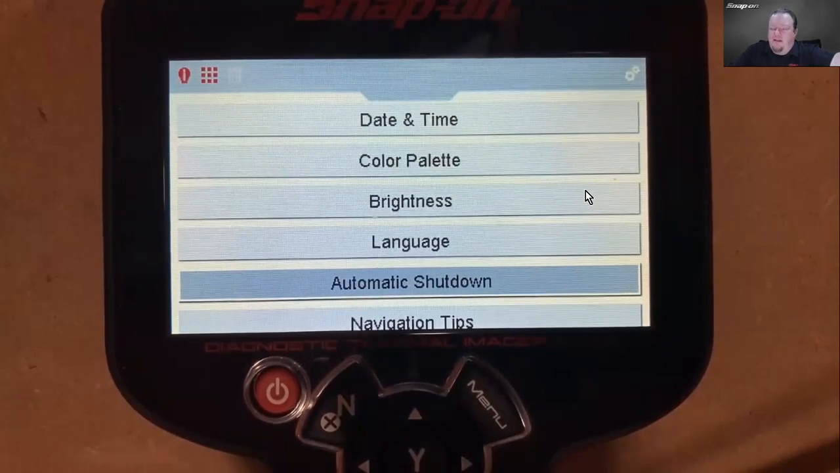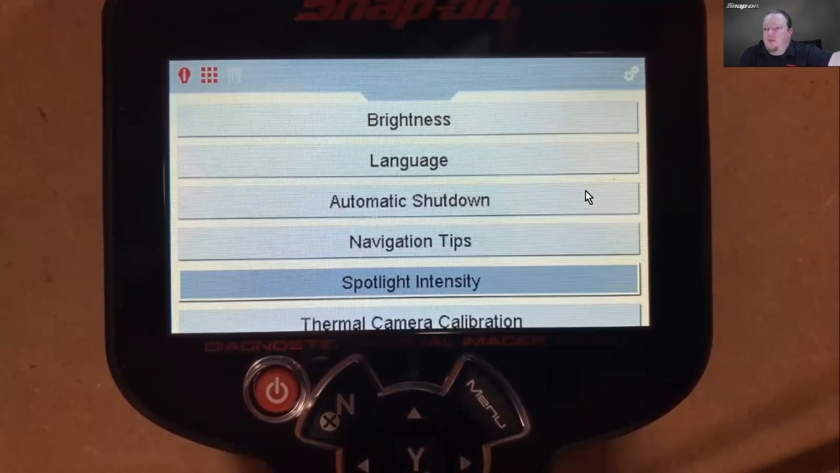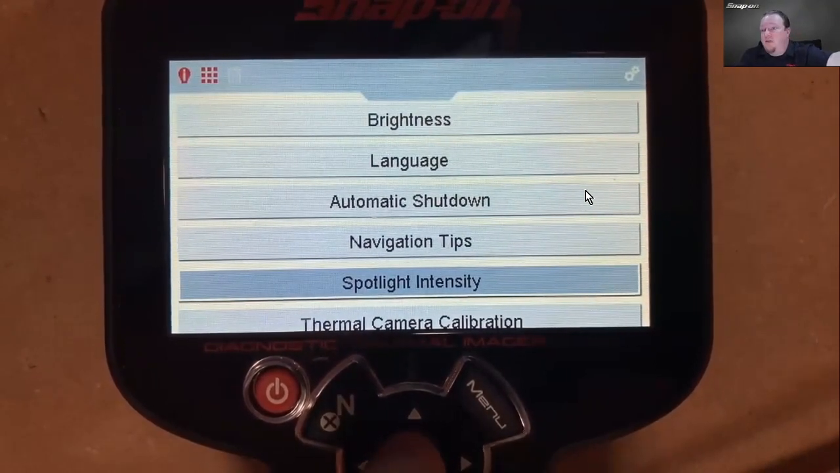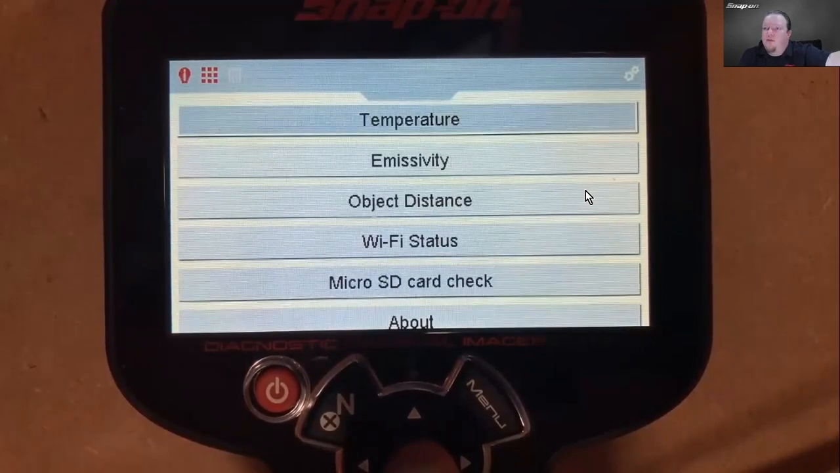Automatic shutdown tells you you can set how long it takes before it automatically shuts off to save the battery. Some navigation tips, spotlight intensity. So there is a spotlight on the tool because it's got a video camera and a regular camera. So if I'm under the hood or underneath the vehicle, it has a little spotlight for it. Got a utility to calibrate it. And then in advanced, we have a few other things.